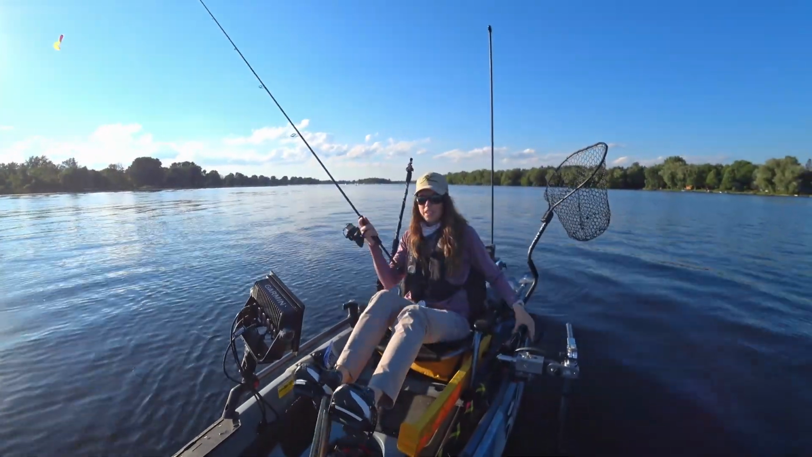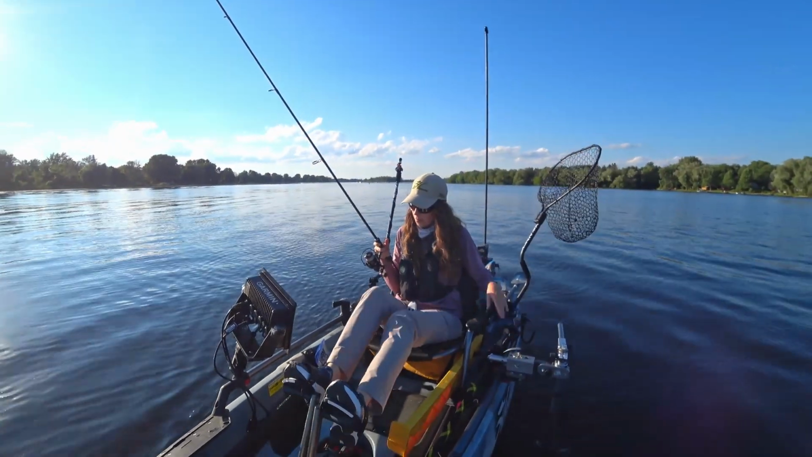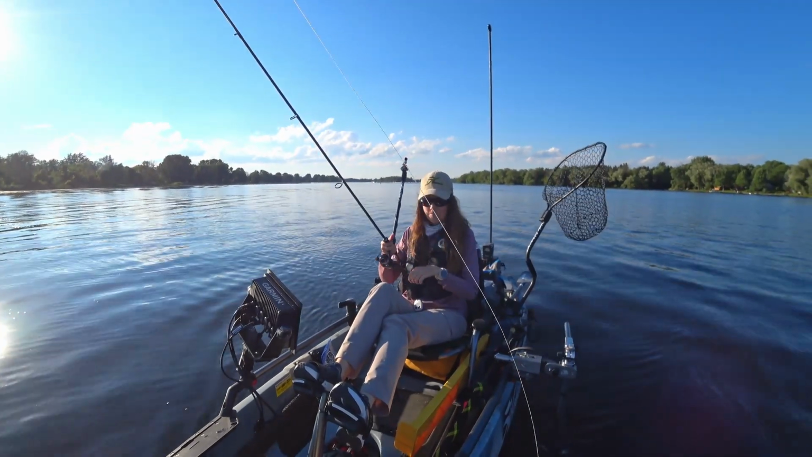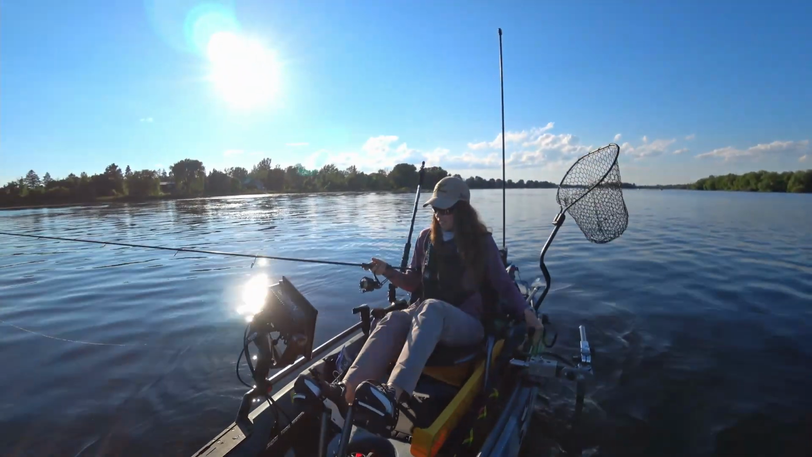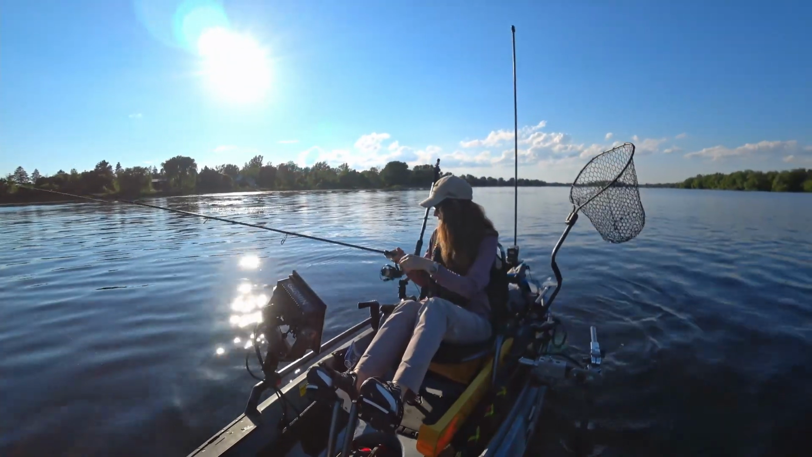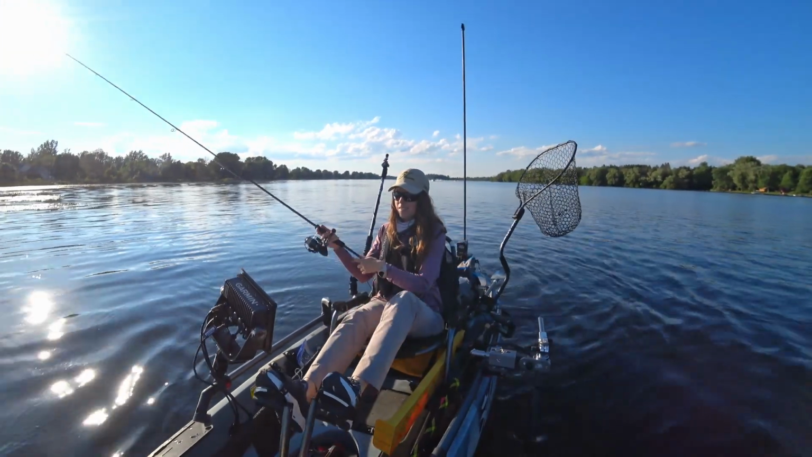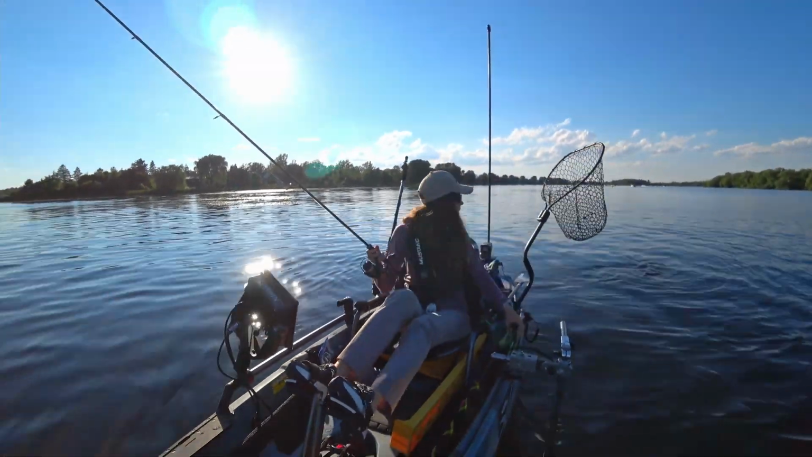Okay, I'm kind of due here for another bite. Come on, fish, what's up? You can move out a little bit. I just keep getting pushed in by these boats. I mean, don't they know I'm trying to fish a weed line?